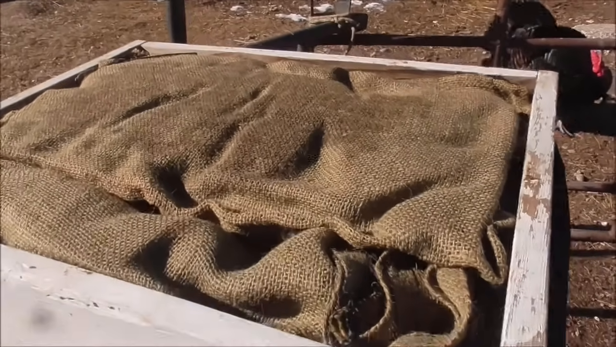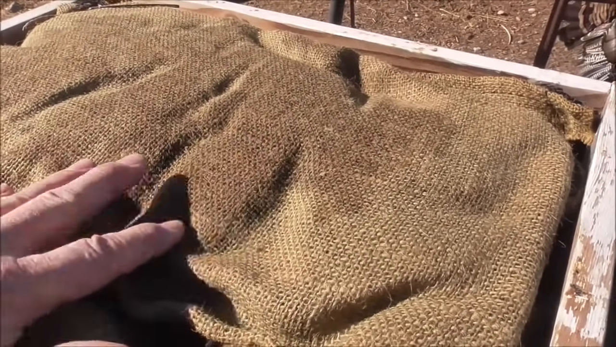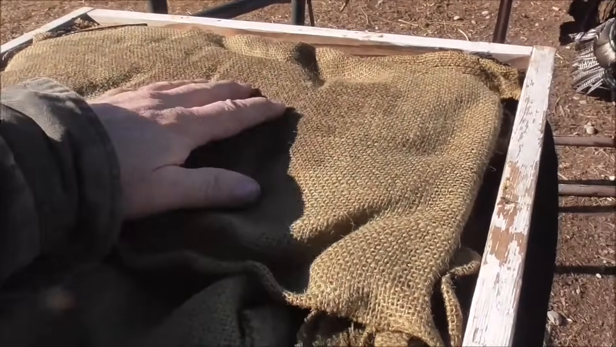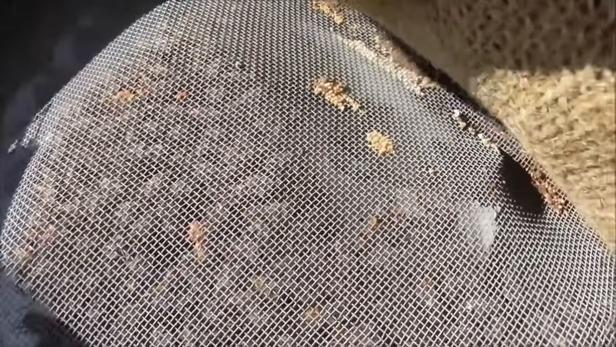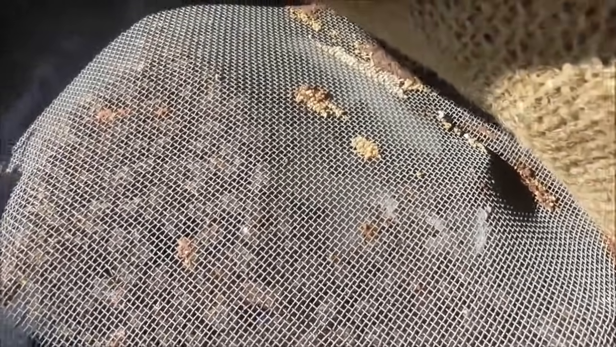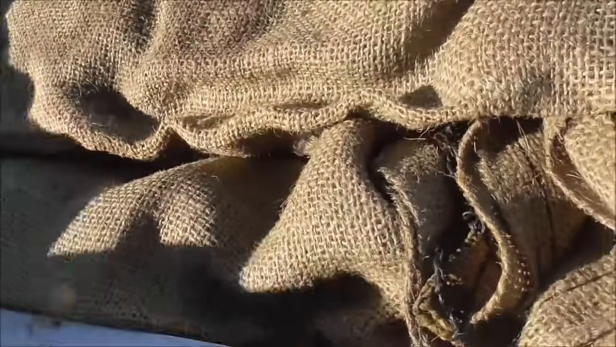So in this beehive, hopefully you can see, the top of this is wet. That's one of the reasons for the burlap over insulation. This will collect moisture and draw it up and away from the bees. Moisture will kill bees in the wintertime. Yeah, they like that sugar. They like that sugar a lot. They're eating that like crazy. Good. That's all I really needed to do, is see how they were coming along with that.